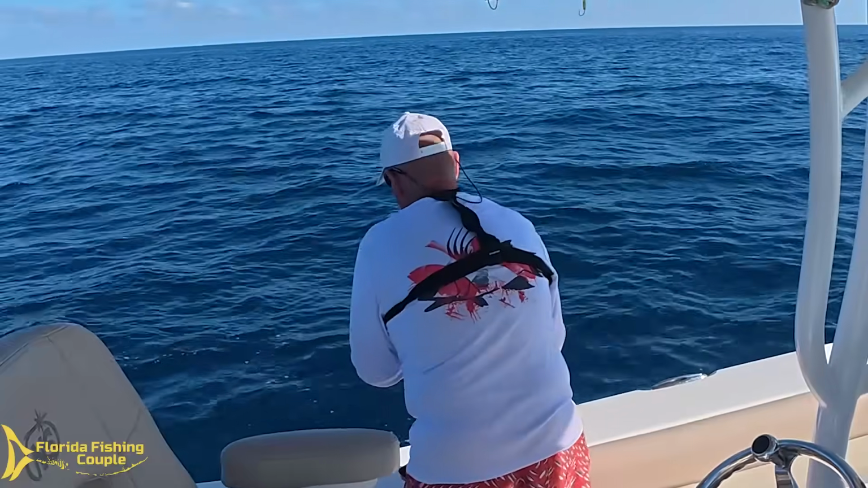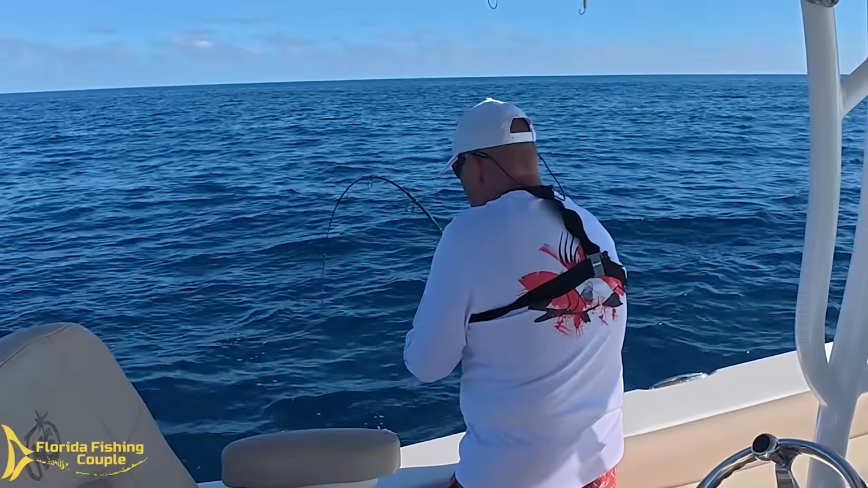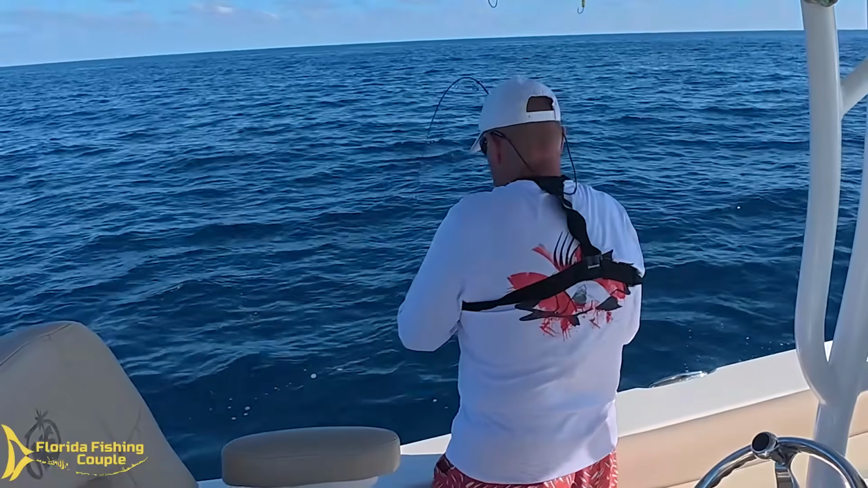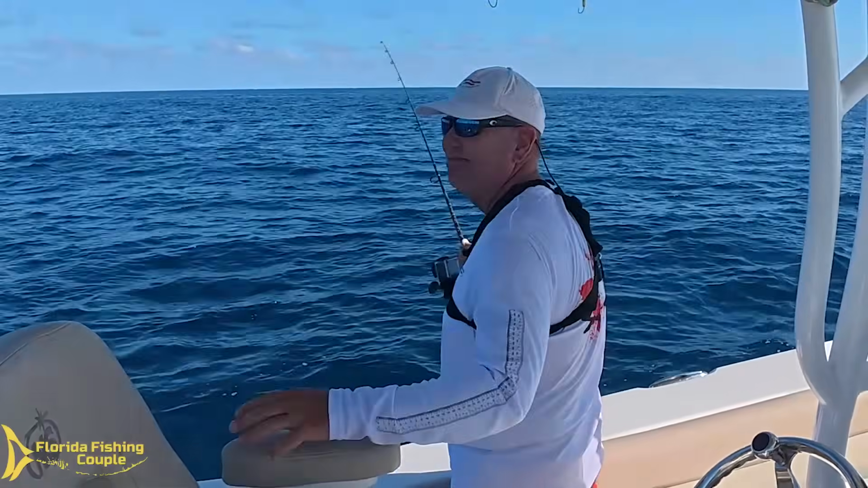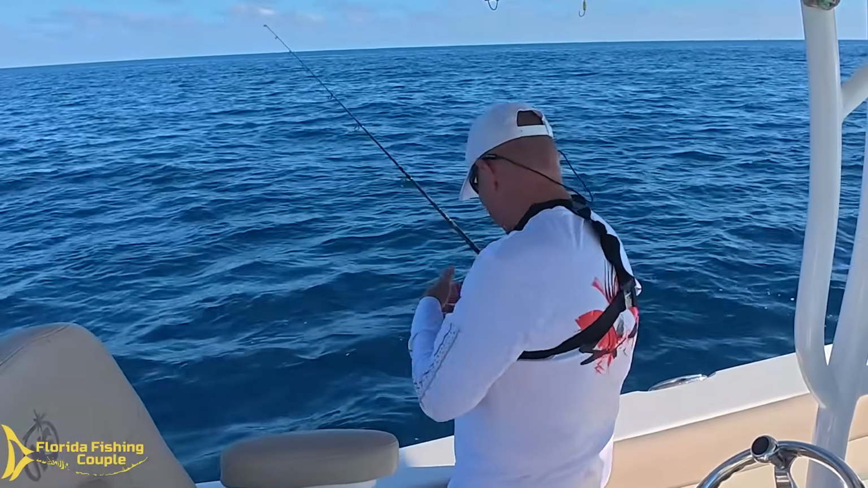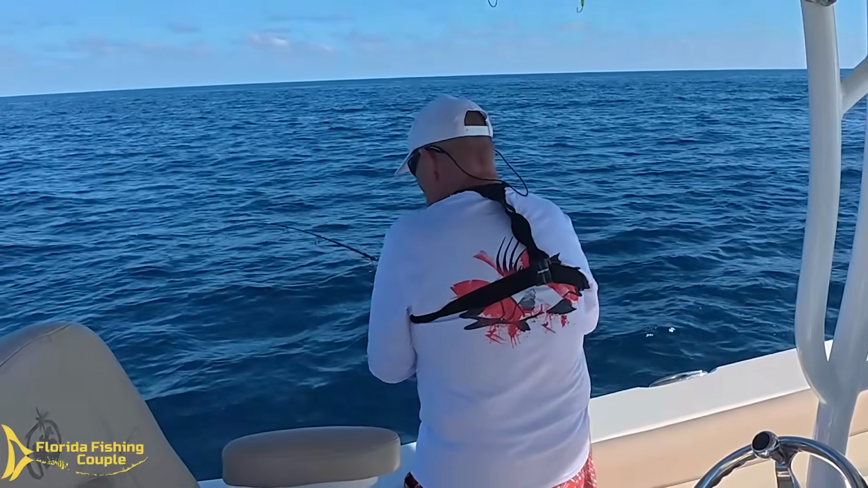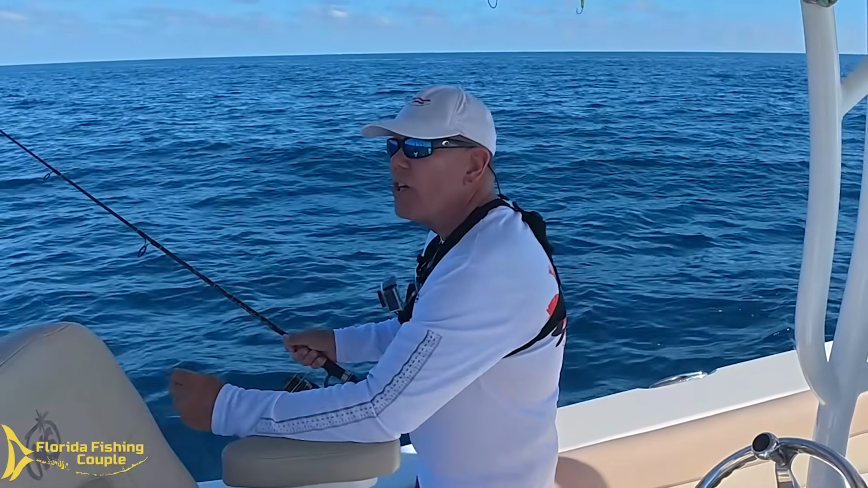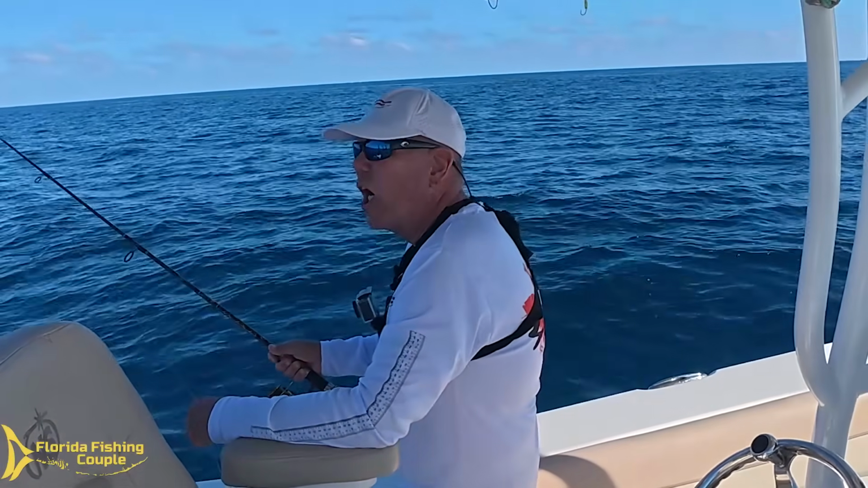Need a little more muscle on this. I should have got a bigger rod. Come on. Got cut off. All right. These things happen. Should have used a bigger rod. I should learn to use a bigger rod.